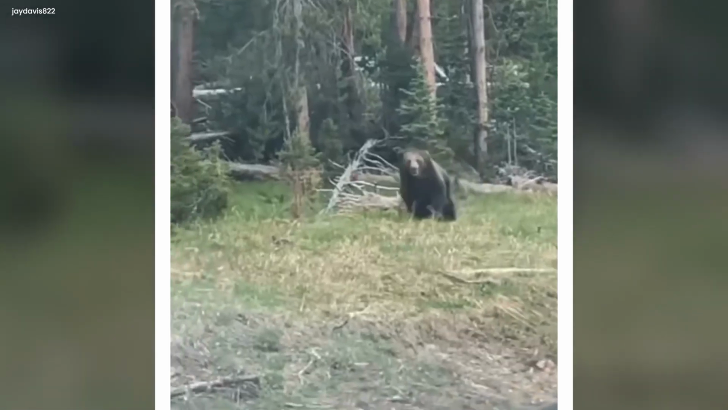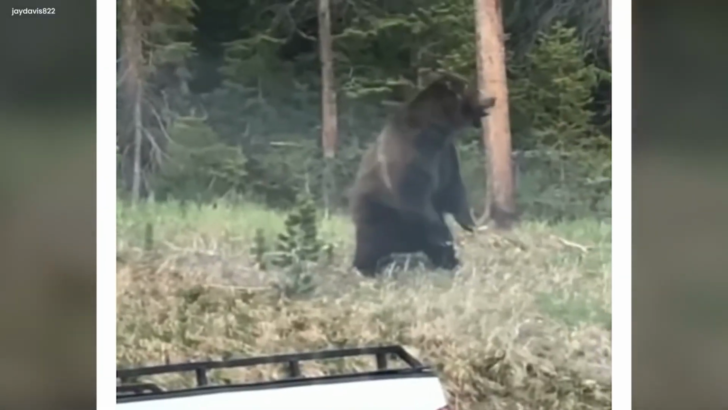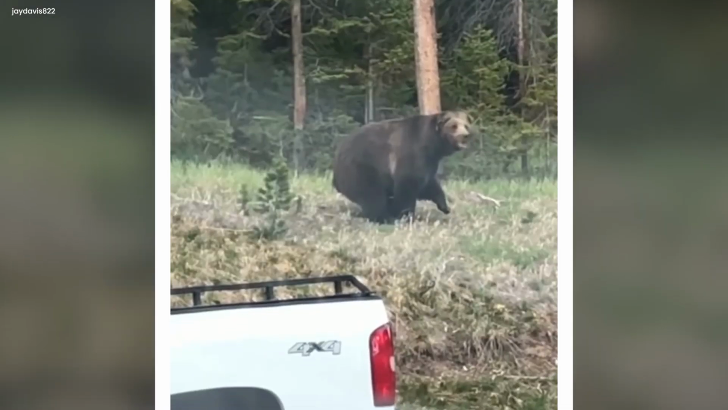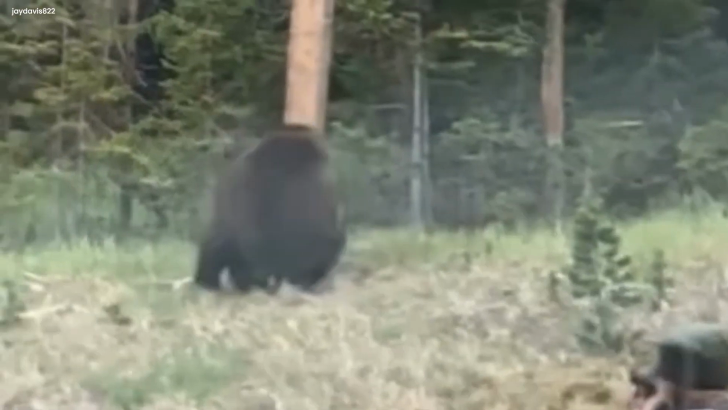A close call. This park ranger in Yellowstone had a heart-stopping moment. While on duty, they had a really close encounter with an enormous grizzly bear. Imagine that. The ranger noticed the giant bear and tried their best to keep it away from the visitor's car. But guess what? The bear didn't stop. It decided to charge straight at the ranger. Can you believe it? Thankfully, the ranger managed to escape and kept shooting into the air until the bear finally ran back into the forest.